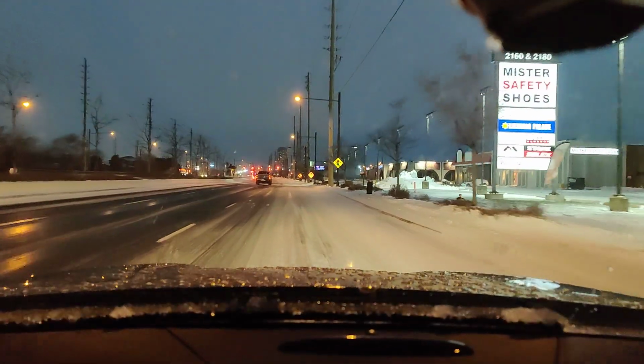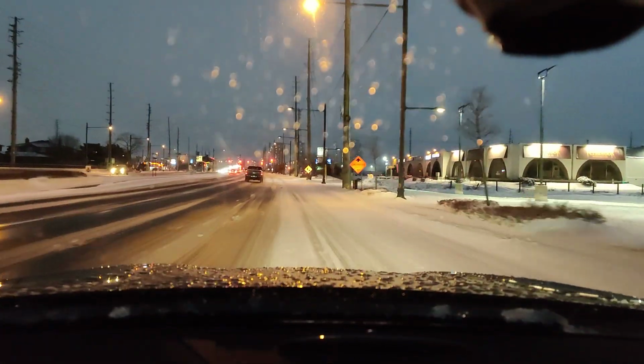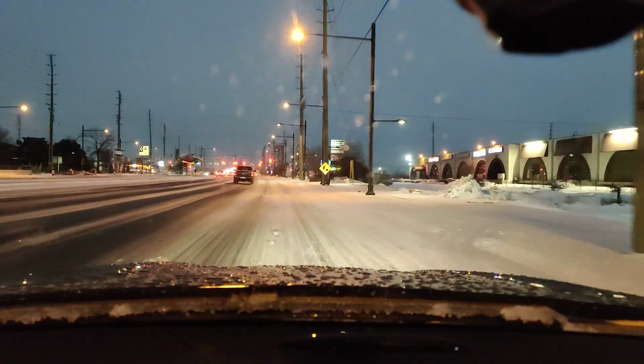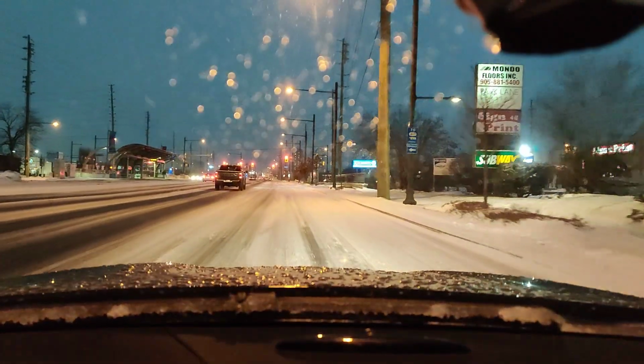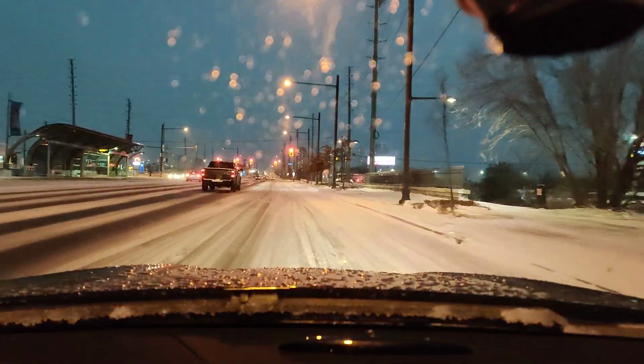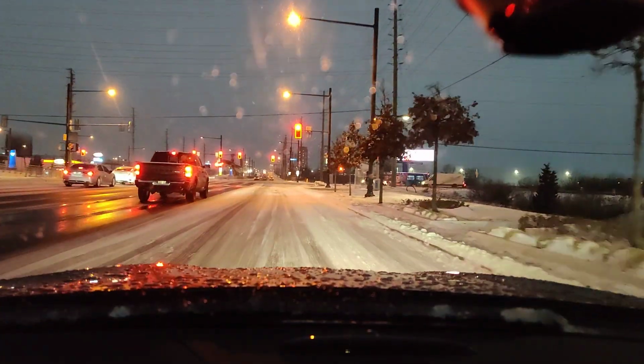So please, honestly, this car, I trust it. I know what this car is capable of. Obviously, if I had even better winter tires, like studded winter tires in the rear, this car would literally be unstoppable.